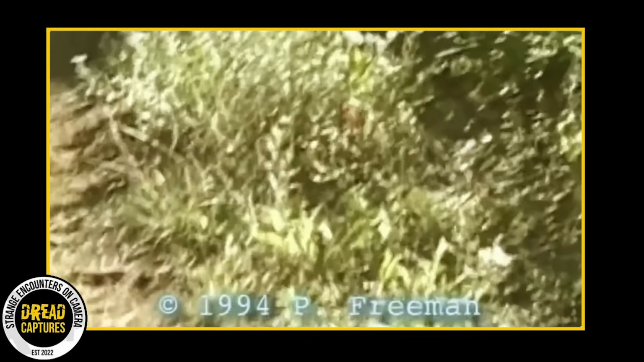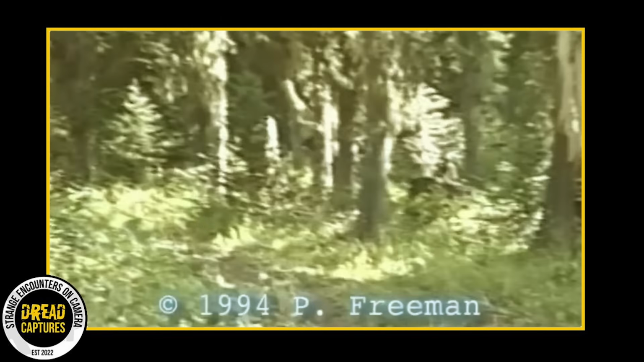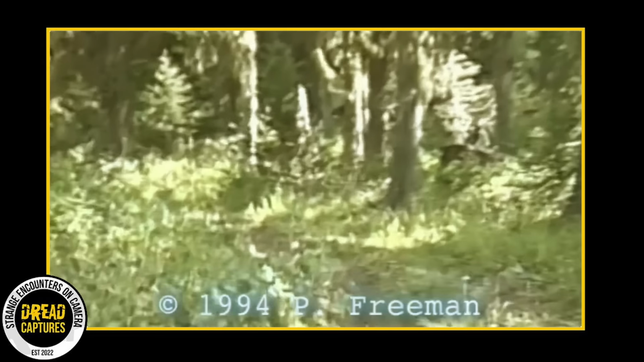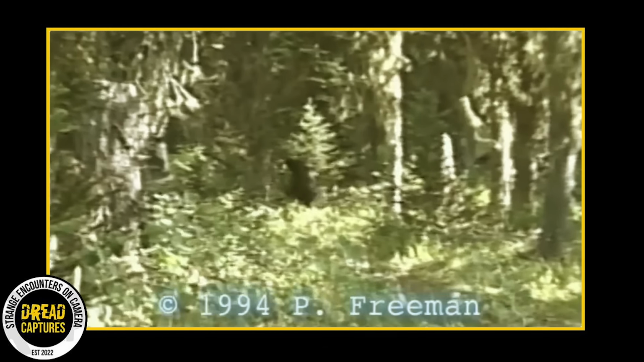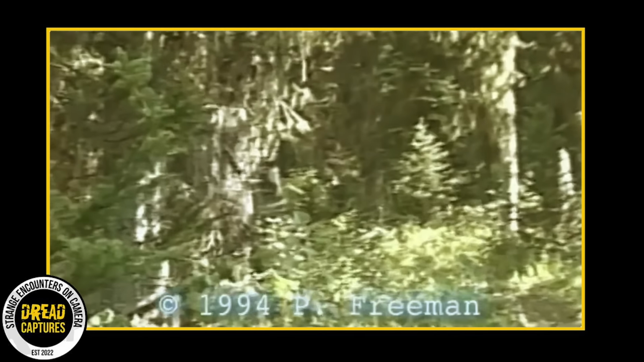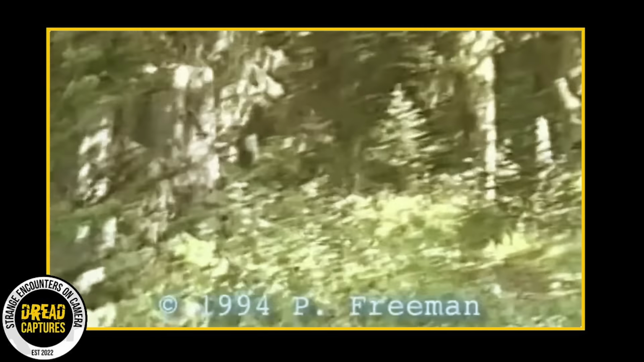We don't have the entire clip, but the footage itself showed a hominid creature walking through a patch of woods, followed by another primate-like animal, which seemed to be holding a baby of the same species. This aspect of the footage, suggesting a family group of Bigfoots, adds an interesting dimension to the usual lone Bigfoot sightings. However, the authenticity of the footage has been a subject of debate.